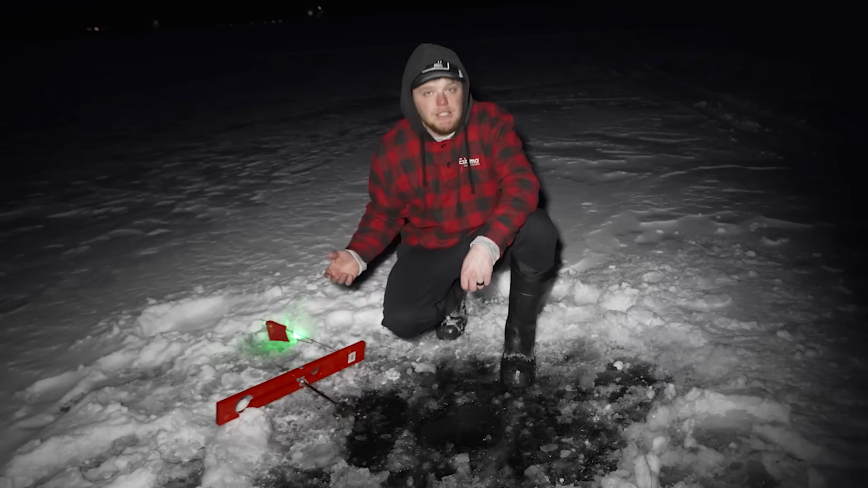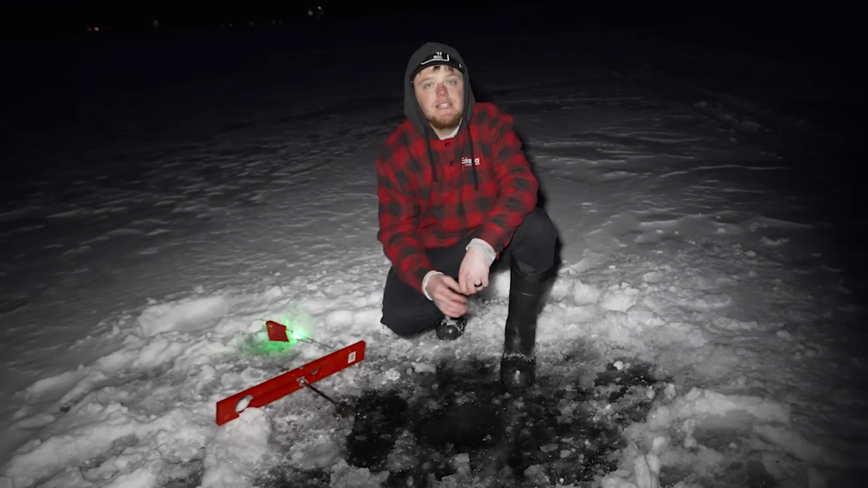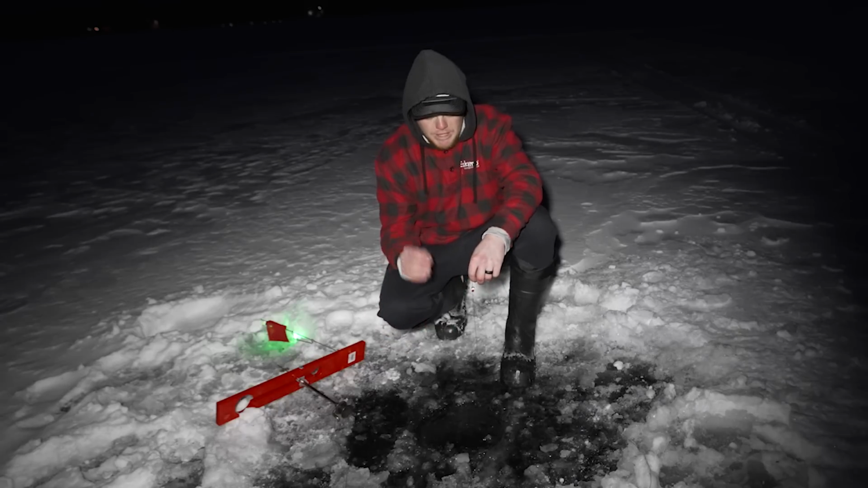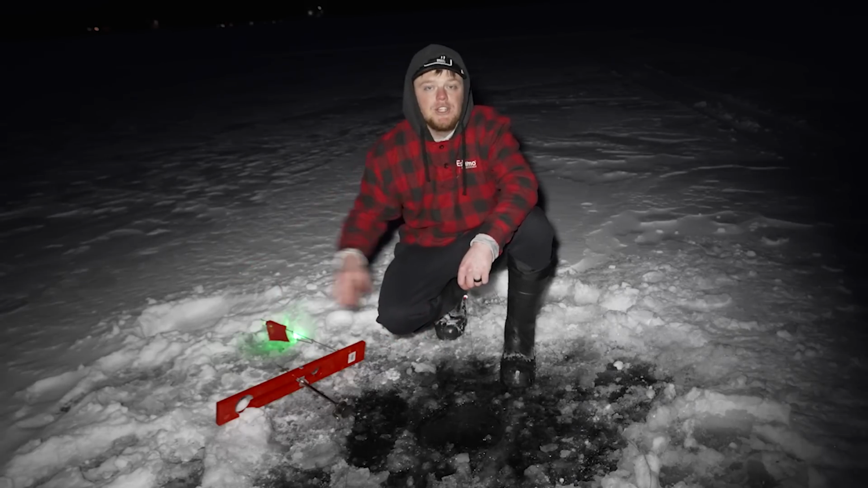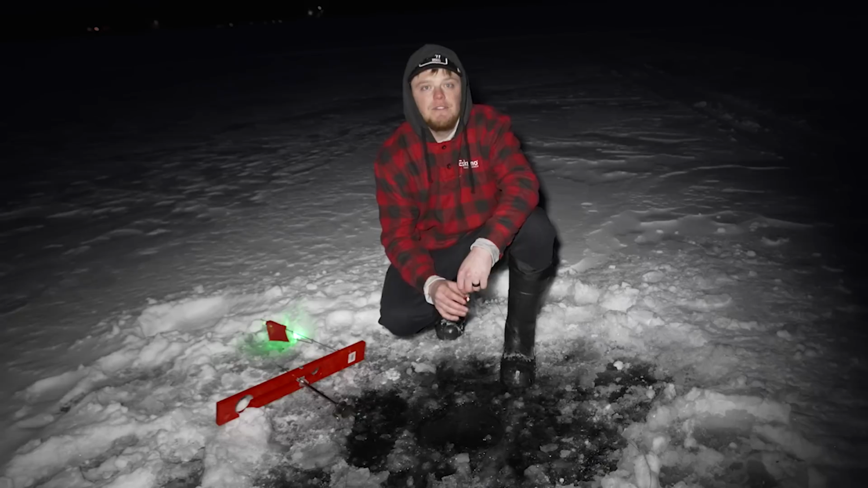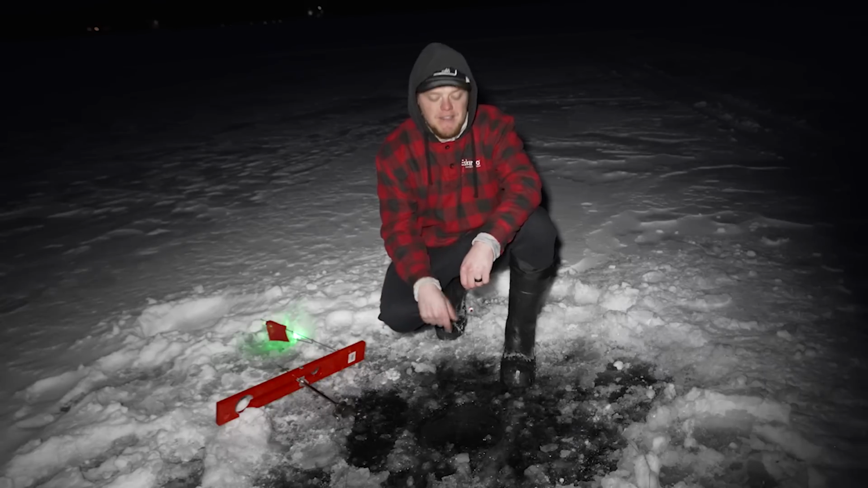And what happens is these fish will kind of funnel up out of that deep water, come patrol these weed edges at night looking for prey. And if you can get your tip-ups with your shiners or your sucker minnows right along that weed edge, you're putting it in a perfect spot for these walleyes, especially these big walleyes, to come up and find that bait.